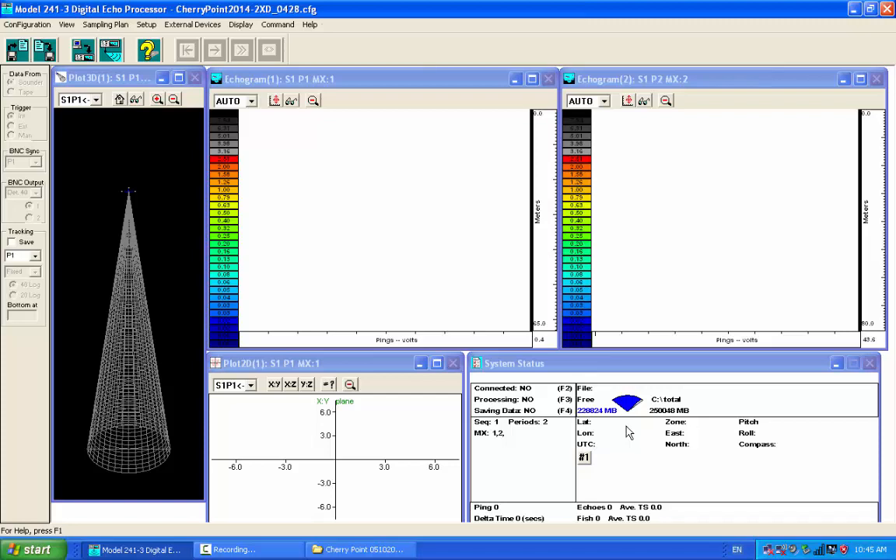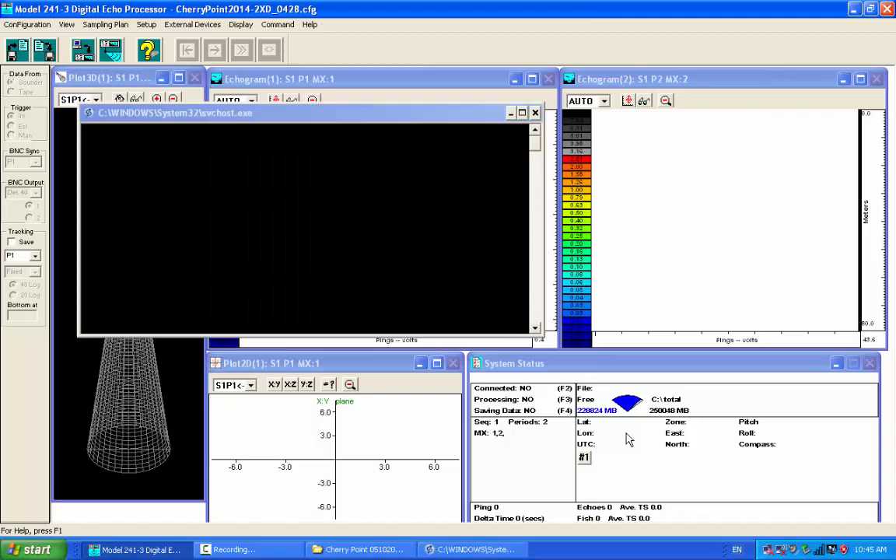But you always want to make sure you've got latitude and longitude numbers before you start collecting data, because if you do, then they're going to go into your bottom file and be merged in with your fish detections, which we definitely need to geo-reference everything.